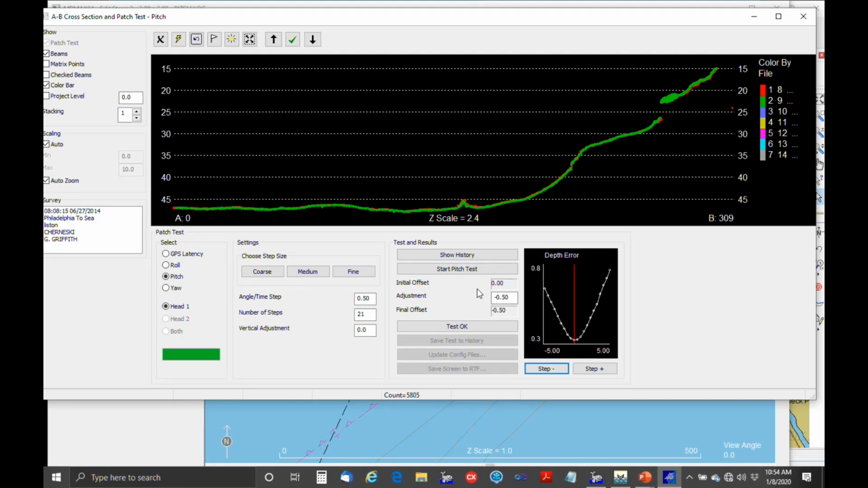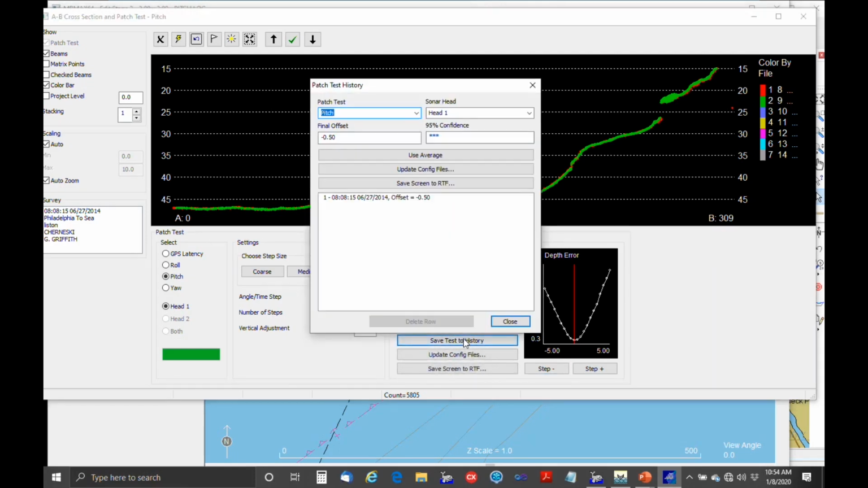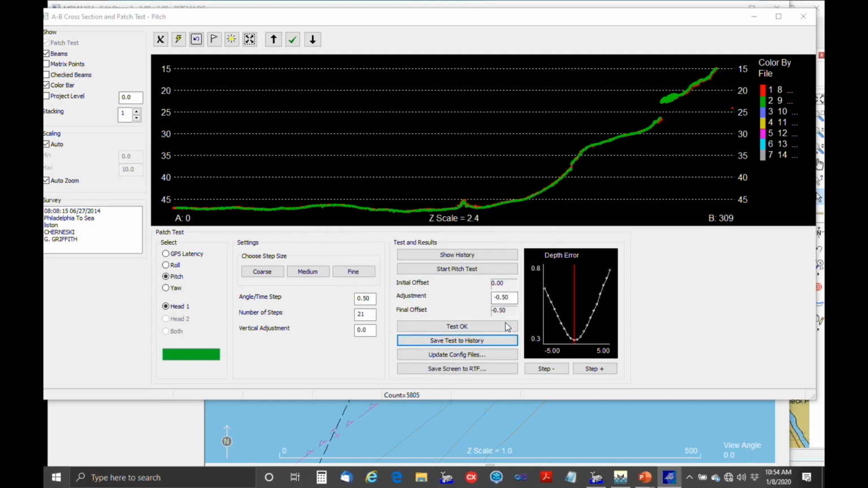My approach is to stick to a little bit less resolution, but home in on it with averaging tests over time. So I'm just going to stop right here and say, okay, negative ½ a degree is fine. Test okay, save it to the history. This is a pitch test, close, and so on. All right.